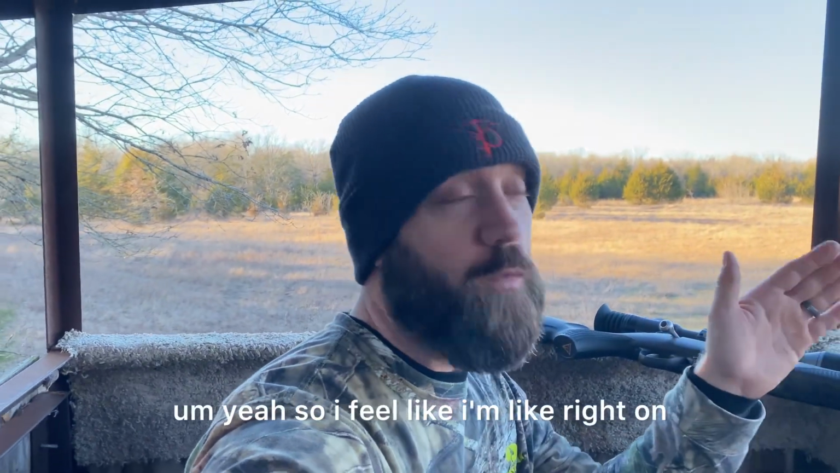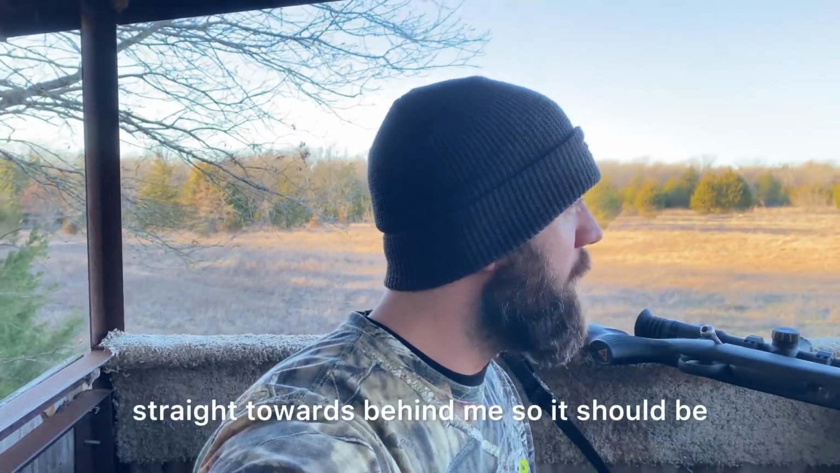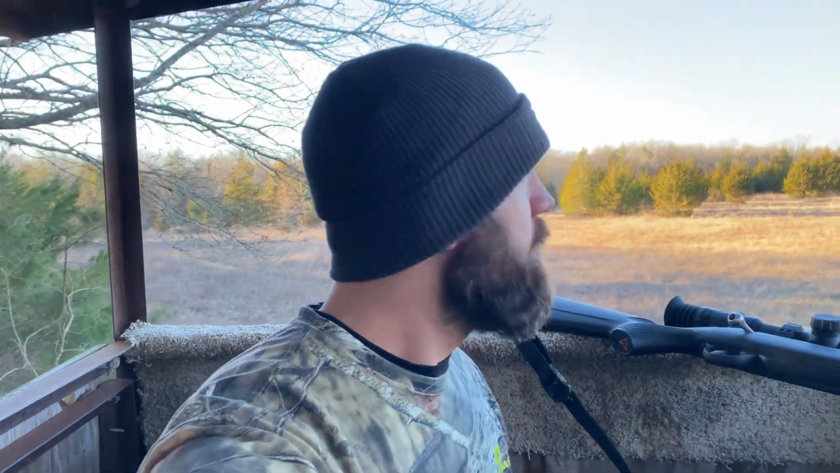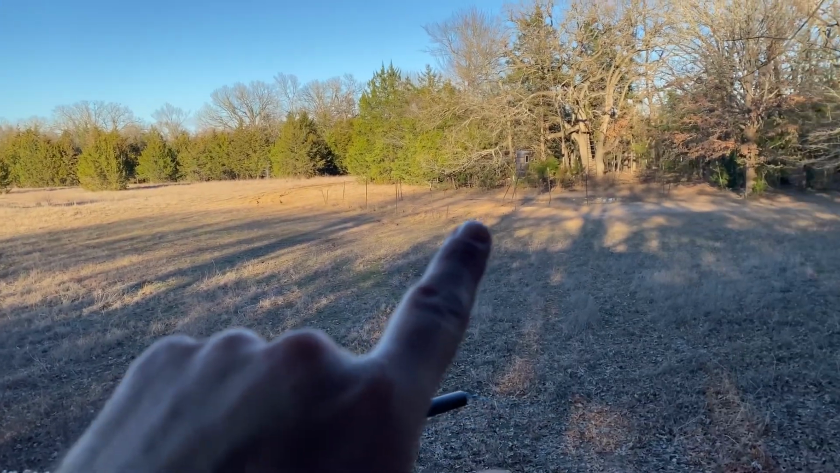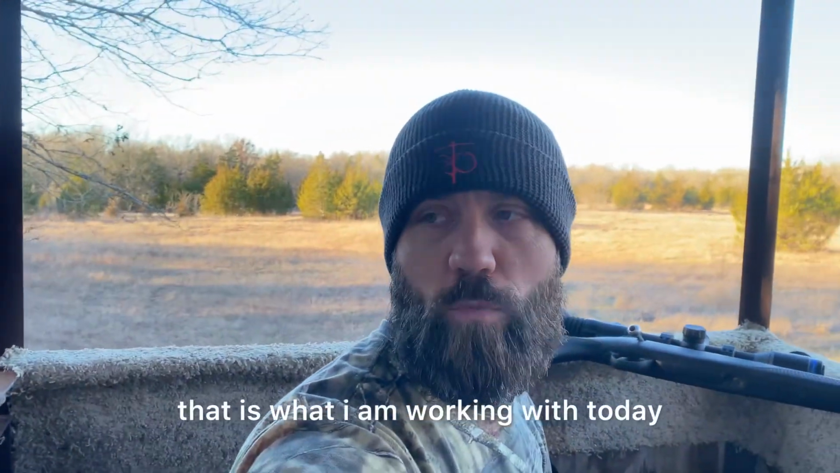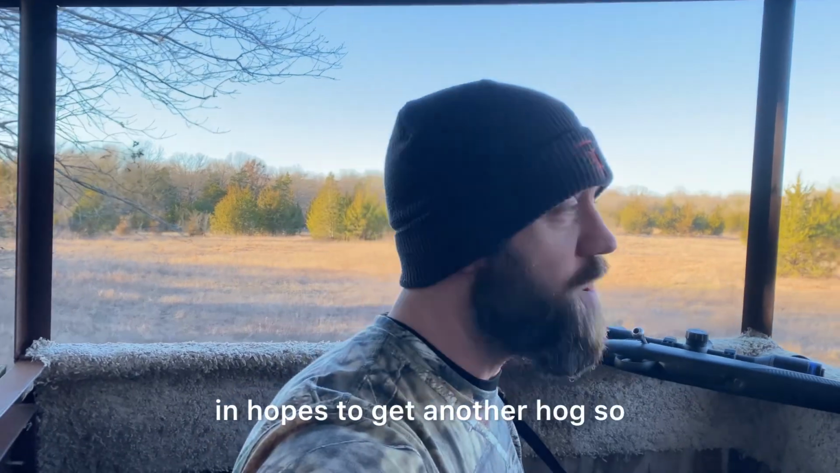Yeah, so I feel like I'm right on top of them. The wind's blowing right at me, straight towards behind me. So it should be pretty good wind for tonight. It's just wide open all the way around, right to there. So that is what I am working with today in hopes to get another hog.